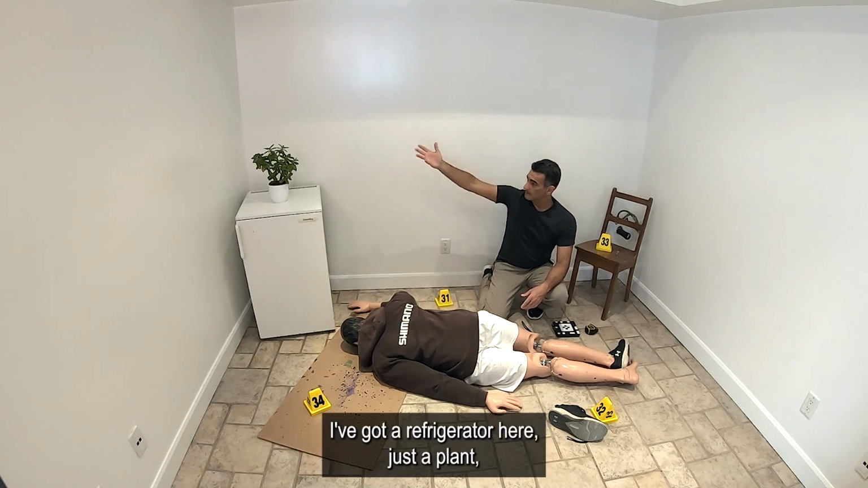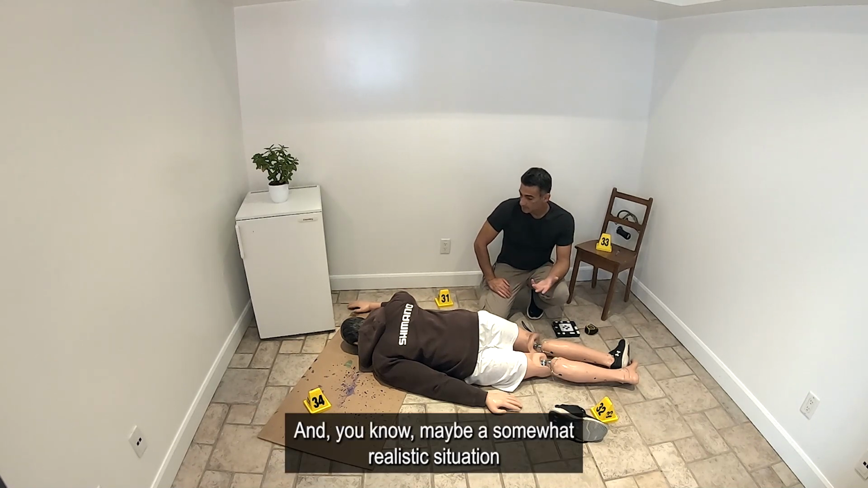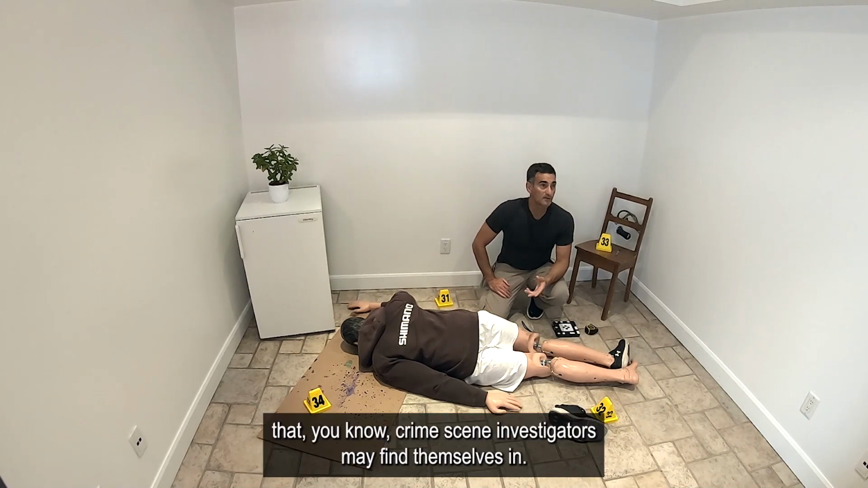Got a refrigerator here, just a plant, just trying to make something up here, and maybe a somewhat realistic situation that crime scene investigators may find themselves in.